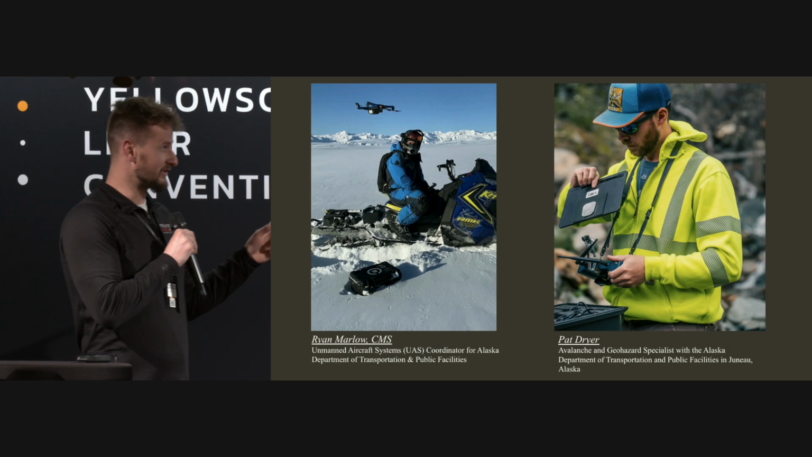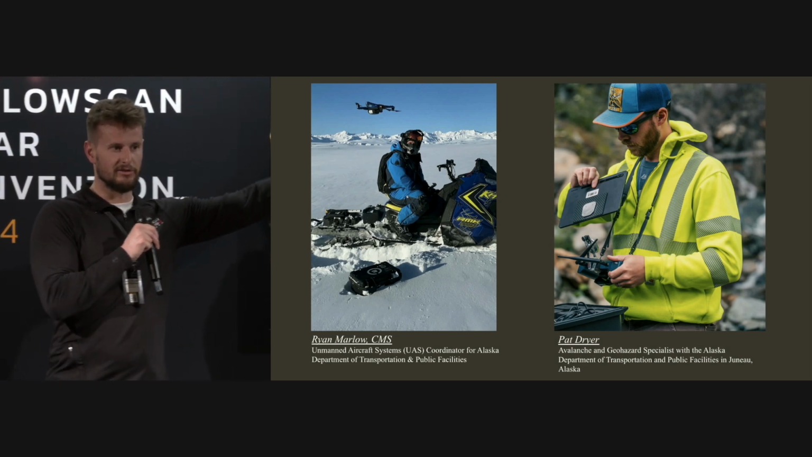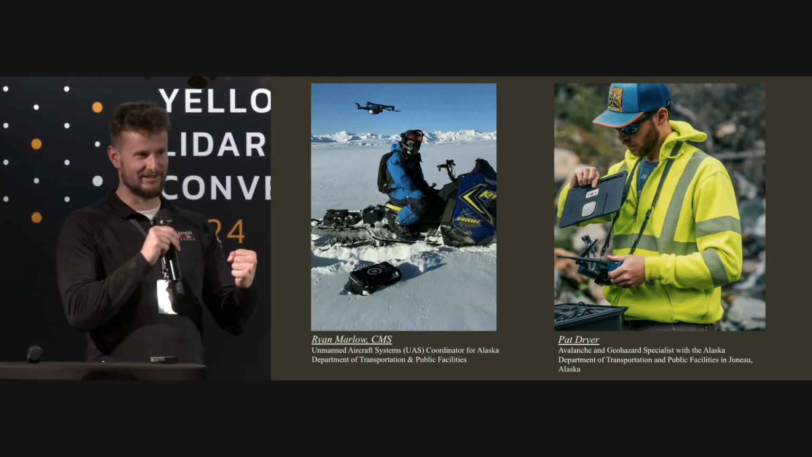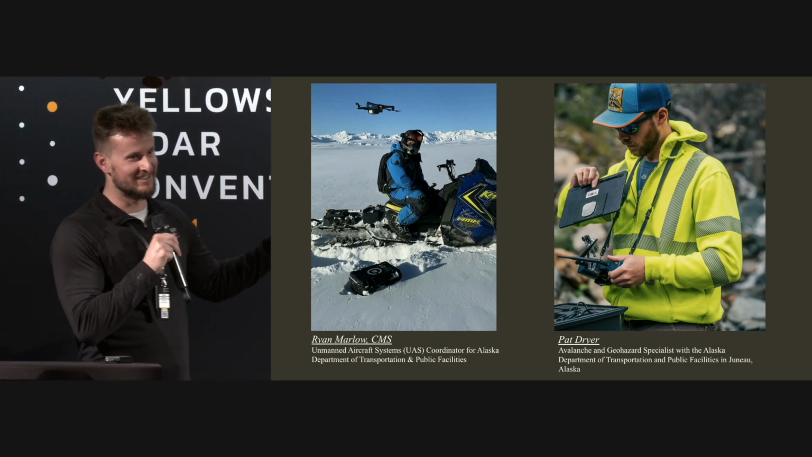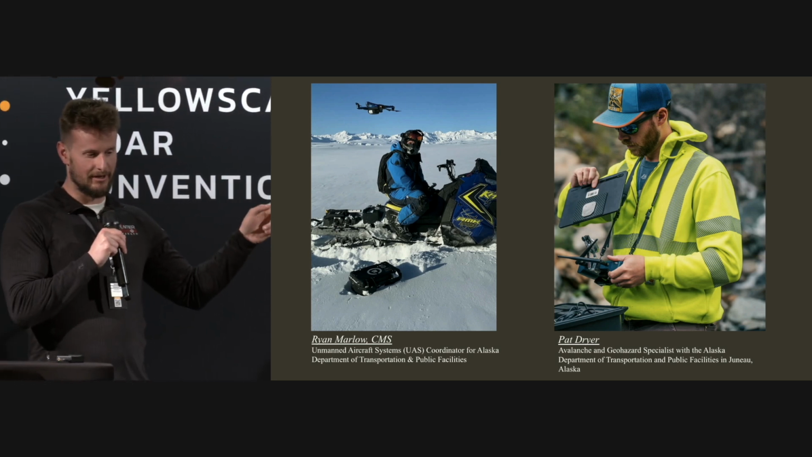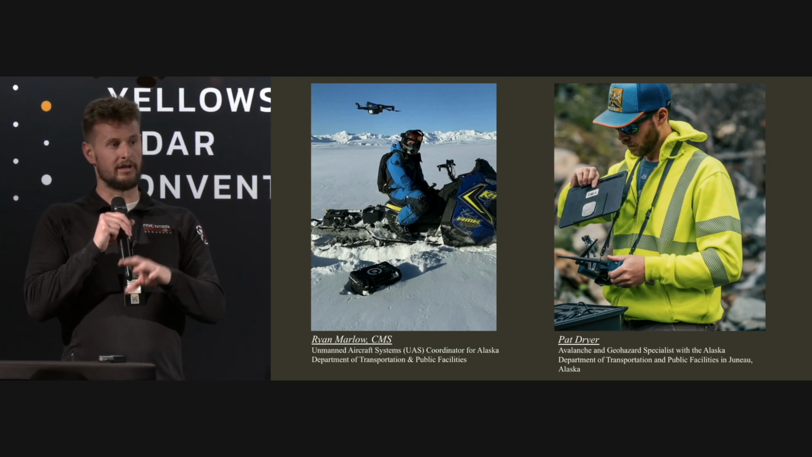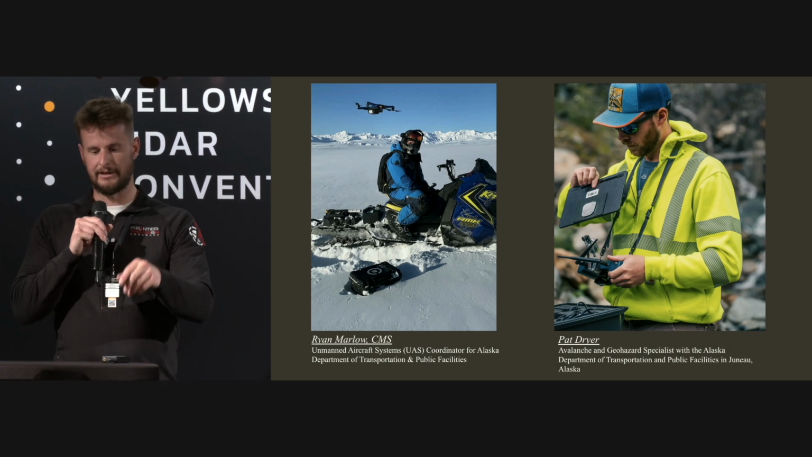And this is a really interesting picture. For those of you that are familiar, this is a Skydio S2 Plus, a little Skydio drone. And Skydio actually contacted Alaska and said, please stop flying our drones in -20. They're gonna fall out of the sky, but they keep doing it anyways. And that's their job really, or Ryan's job, is to figure out where drones work in Alaska and these harsh environments and where they don't, and then he recommends it throughout the state.